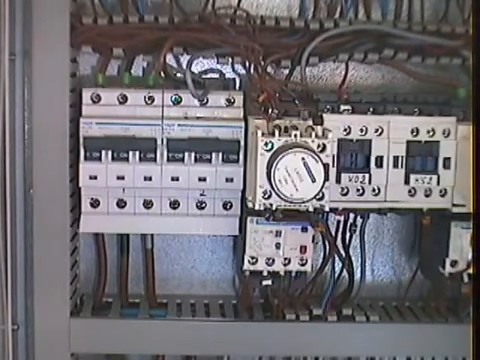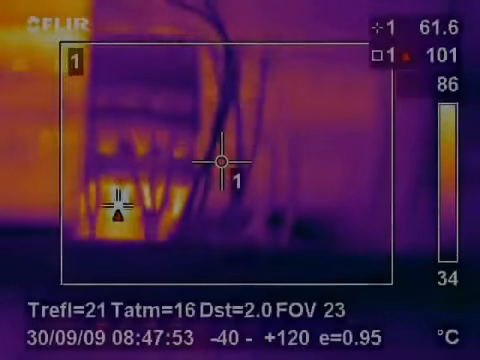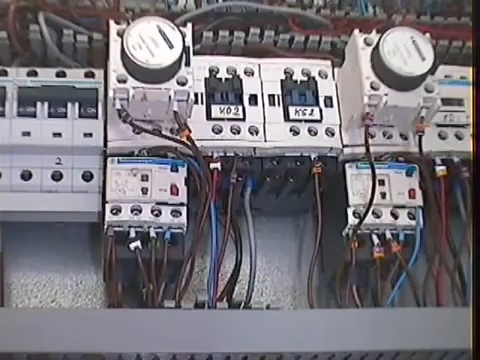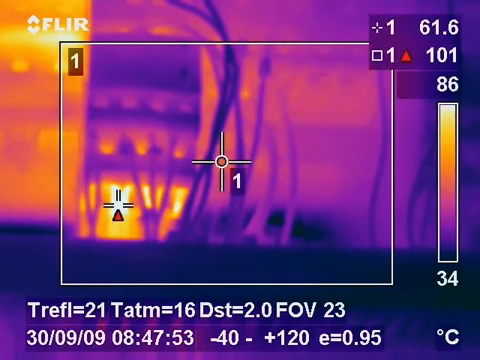The following images show some star delta starters for two pumps in a plant where there were not thought to be any faults as the plant was relatively new. The infrared inspection quickly highlighted some critical faults which not only risked the destruction of the control cabinets but also damage to some very expensive pumps. Again, the faults were found in time and only the faulty equipment had to be replaced. No damage was incurred to any other equipment.